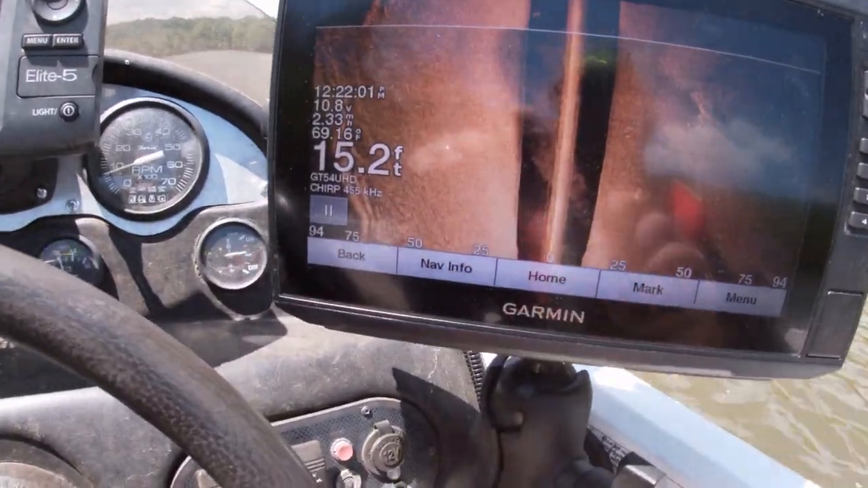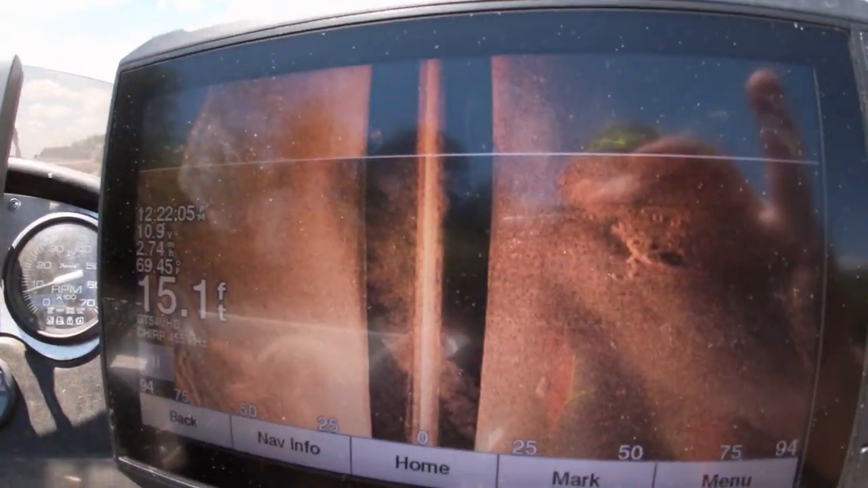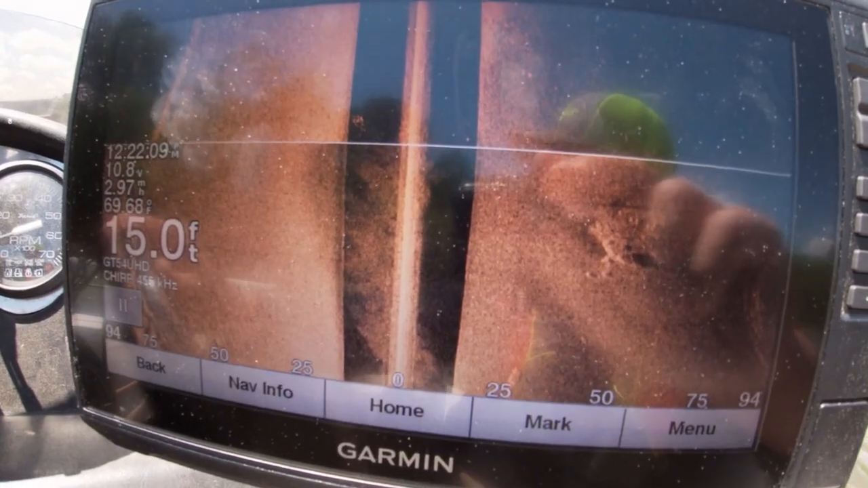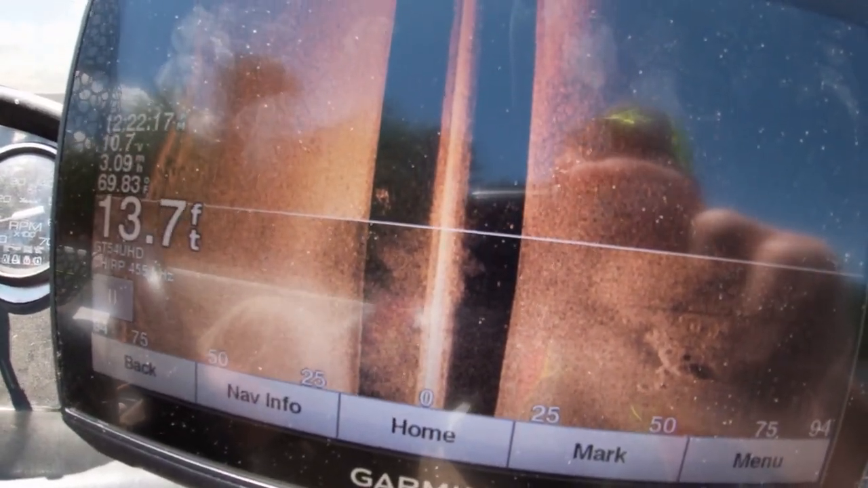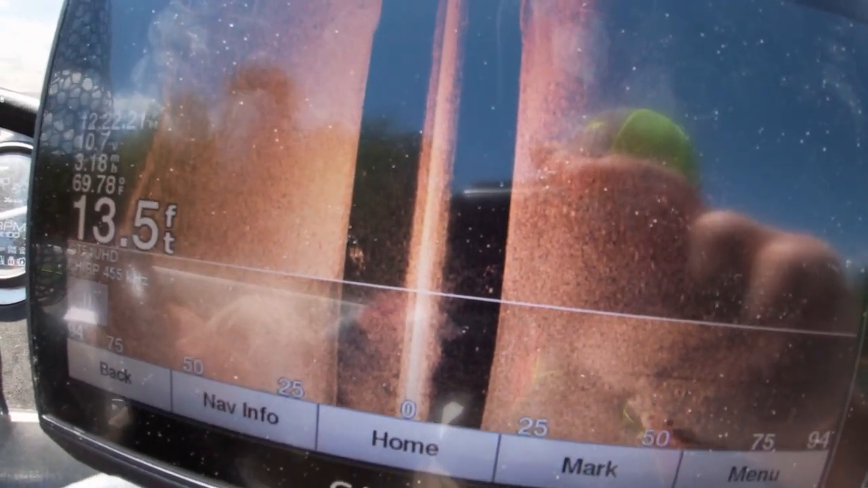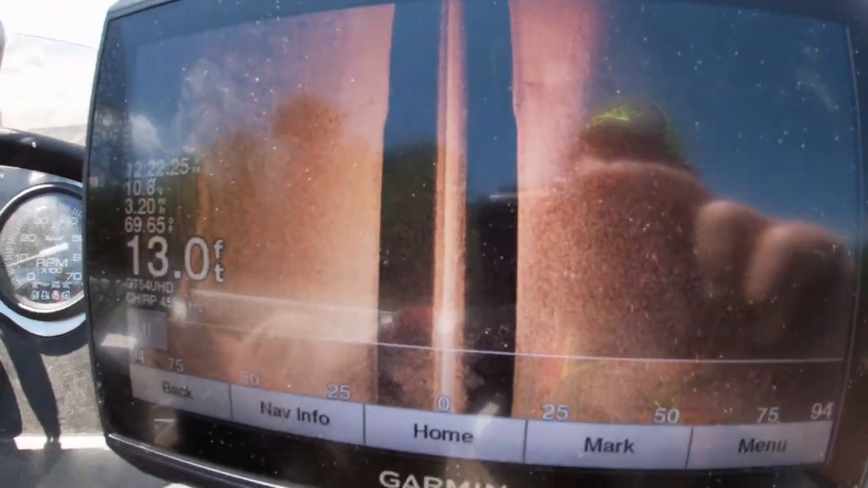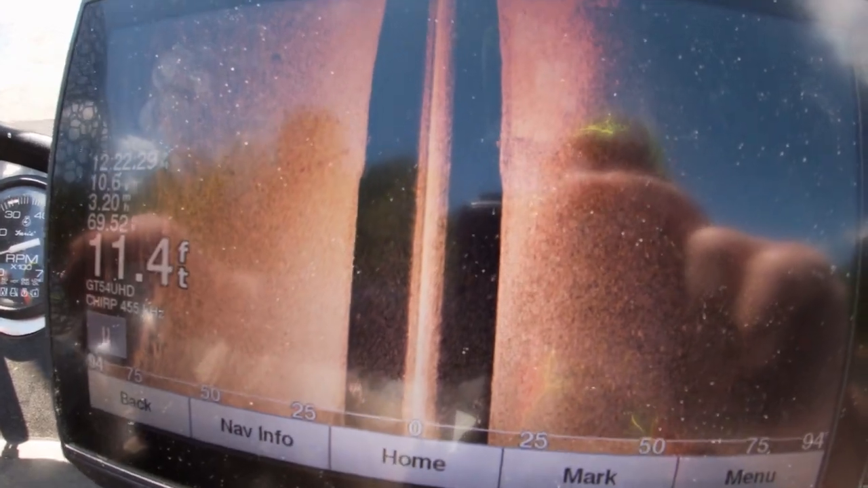But as you move along marking areas, many times if you see something that seems likely, a lot of times you'll find a brush pile. There'll be several brush piles sunk in the same place, and so as you're moving along, you'll begin to recognize those spots.